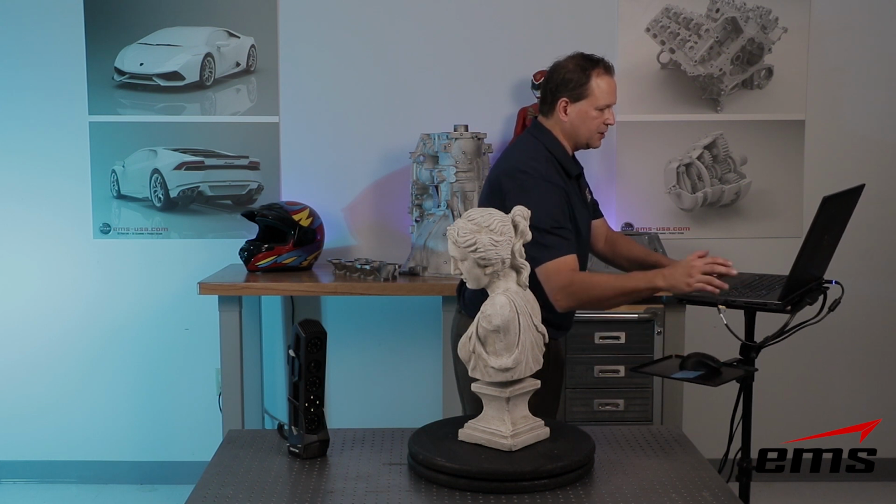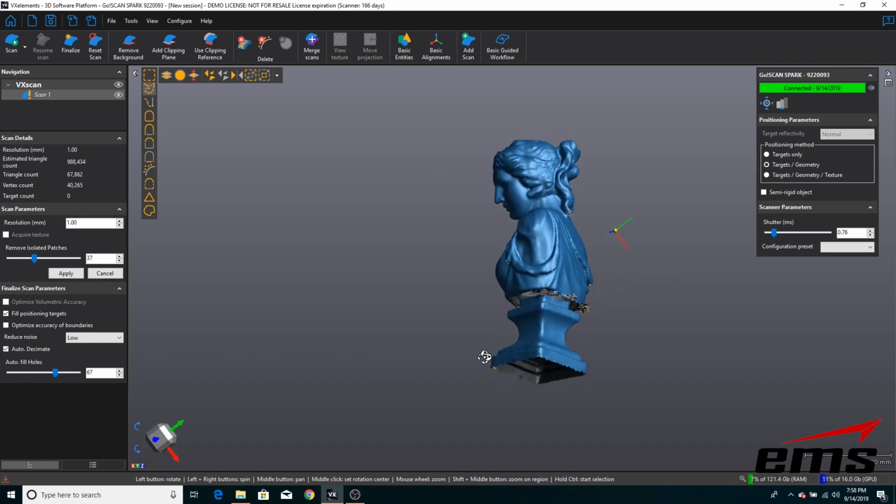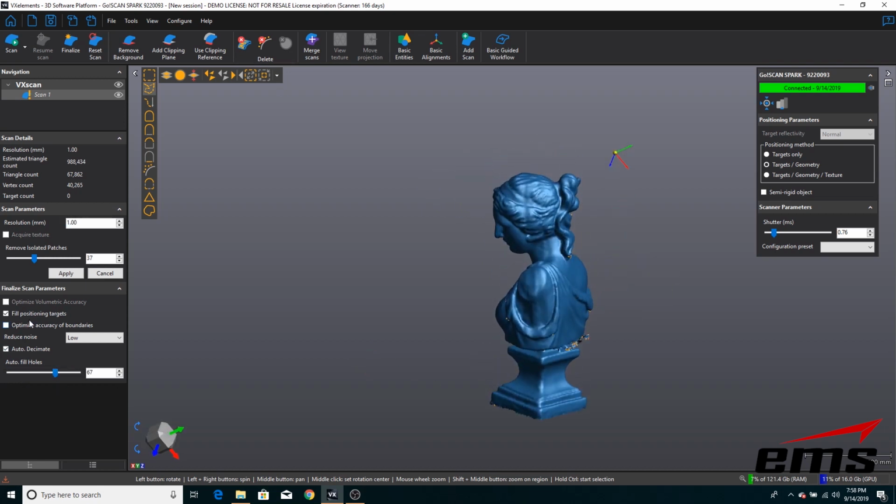So, for example, let's go back to 1 millimeter. Let's auto decimate. Let's slide this up to fill in some holes. You can remove isolated patches, which is data floating out in space. So there are all these nice tools you can use.